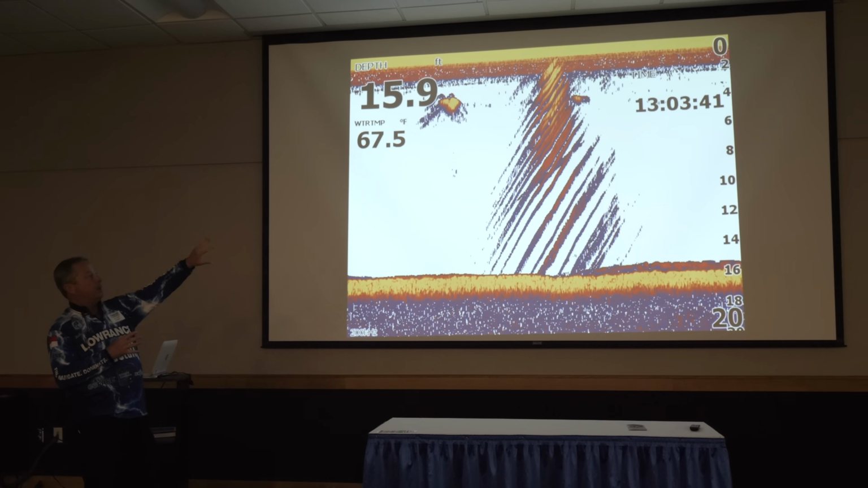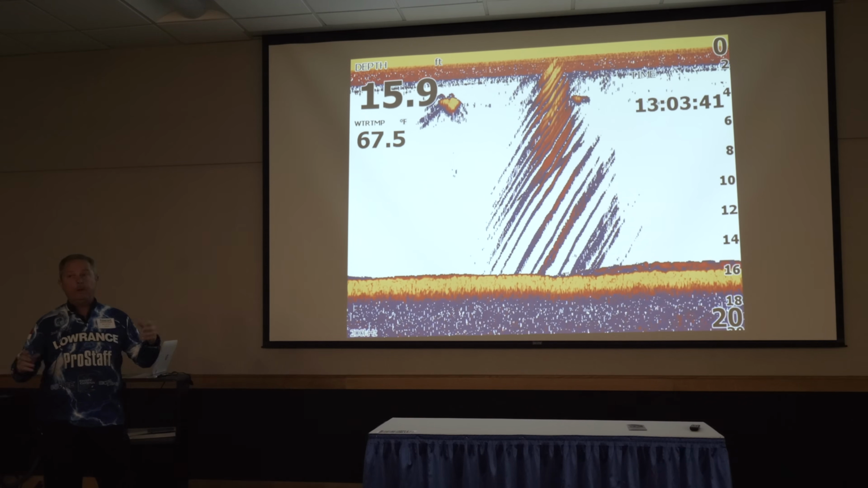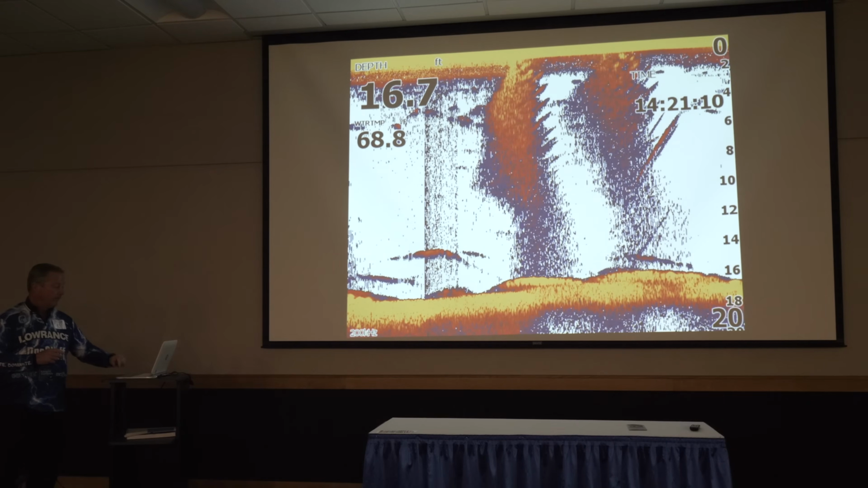If you see something that looks like diagonal cat scratches across that screen, that's feeding game fish. They're busting through that school. And if you're not catching them, one of two things is going on. Either you're not throwing the right lure or it's not the fish you're after, okay? It could be crappie, could be catfish, could be anything. But it's a school of fish and they're tearing that school of bait up, all right? That's the best it possibly gets.